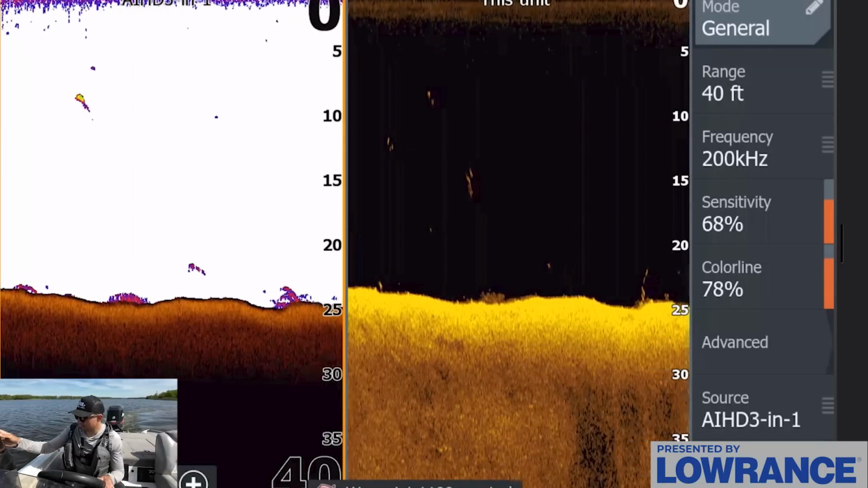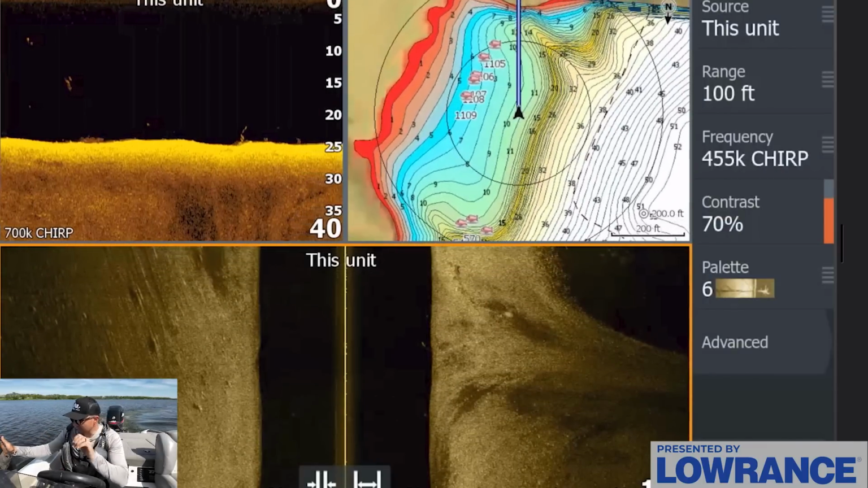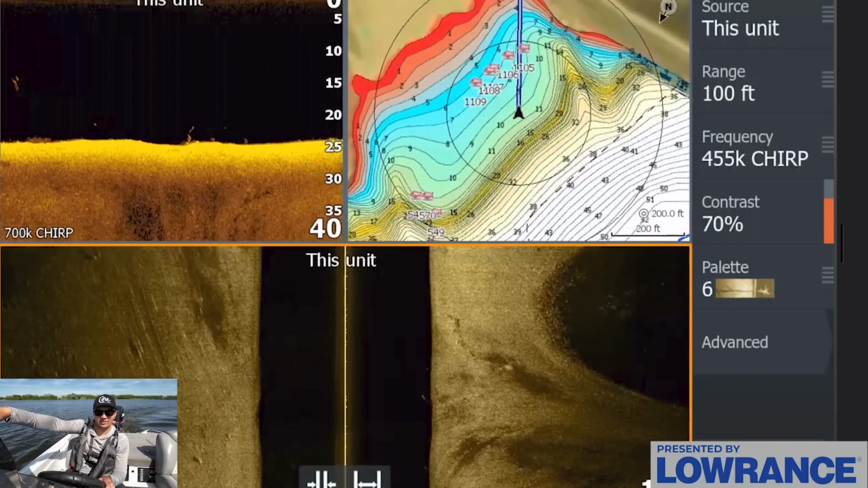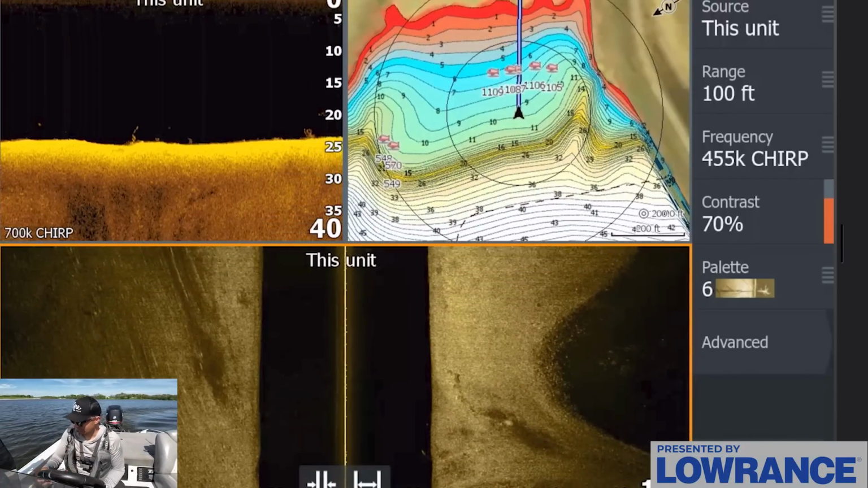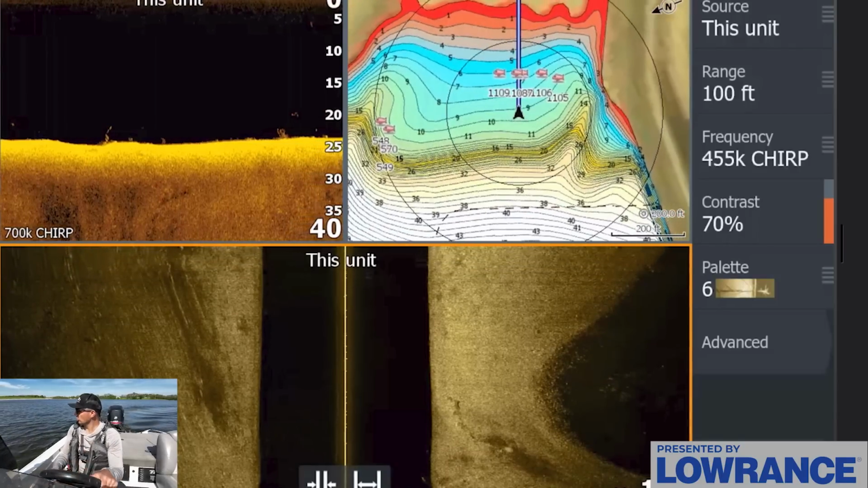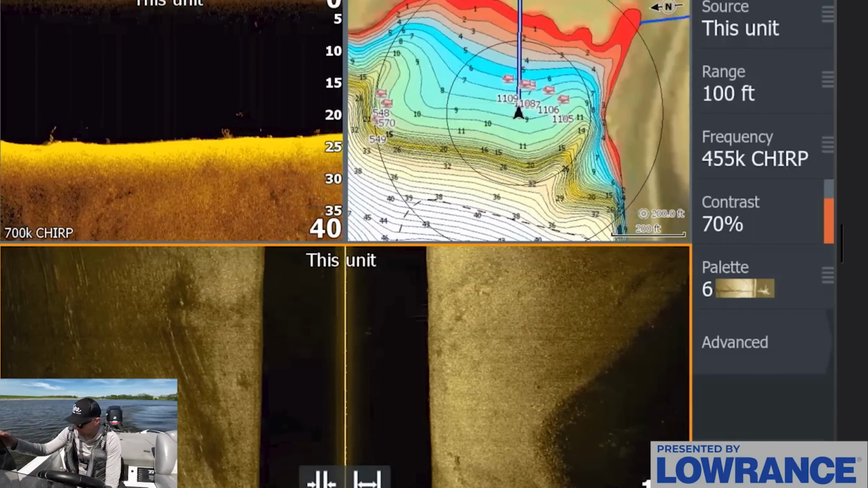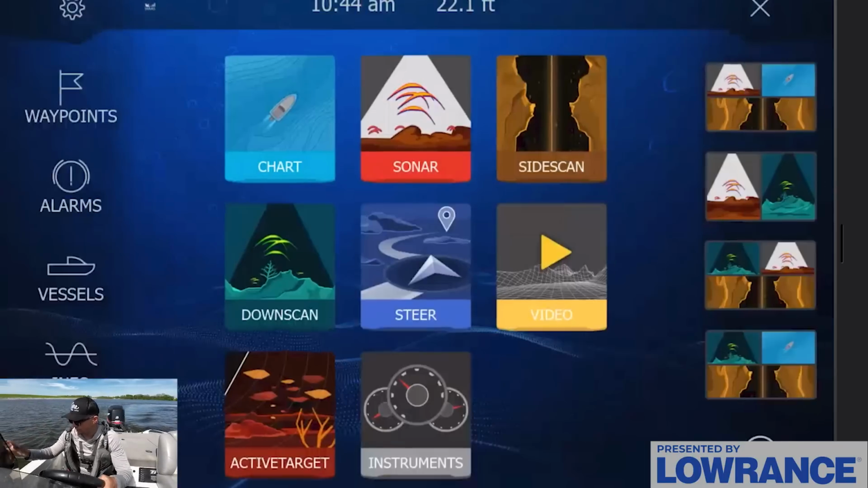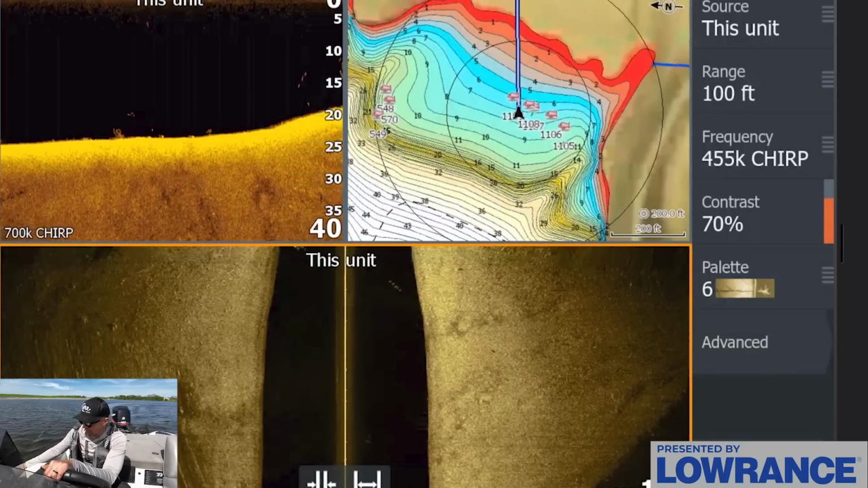Let me go back through here one more time. That school is just down that whole stretch. What in the world? It's spread down that whole line right there. We saw that rock and stuff down there. There's just fish spread down that whole drop, that whole stretch. I don't know if we can crank it or what's going on. They're just spread down the bottom. Those are definitely bass though. More bass, more dots right there.